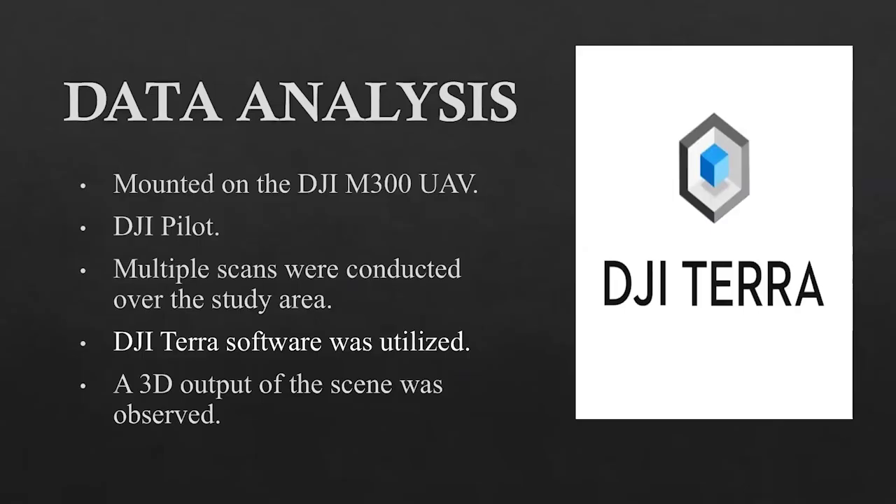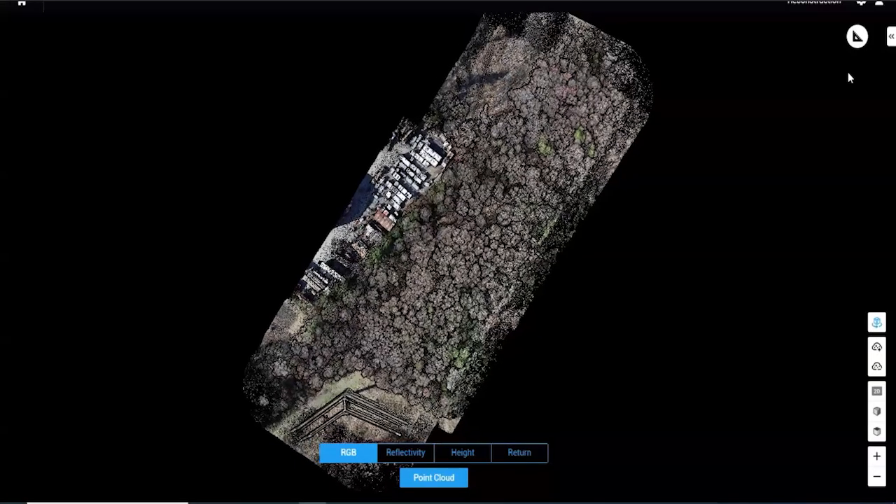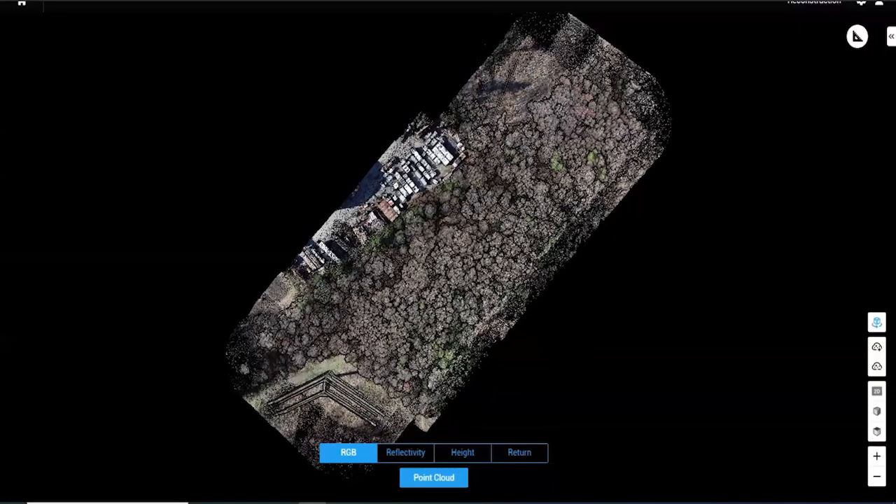So the data from the SD card was transferred onto a computer which has DJI Terra Software Pro. This software is useful for analyzing the raw data that was collected by the L1. The version that we used was DJI Terra Pro version 3.6.6. The raw data captured by the L1 is converted into a 3D point cloud by using the software. So now we're going to look at the 3D point cloud that was generated from the raw data.